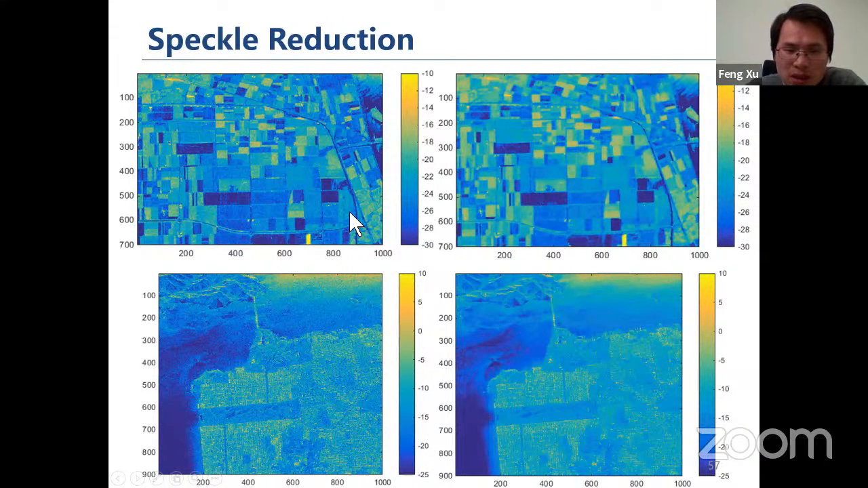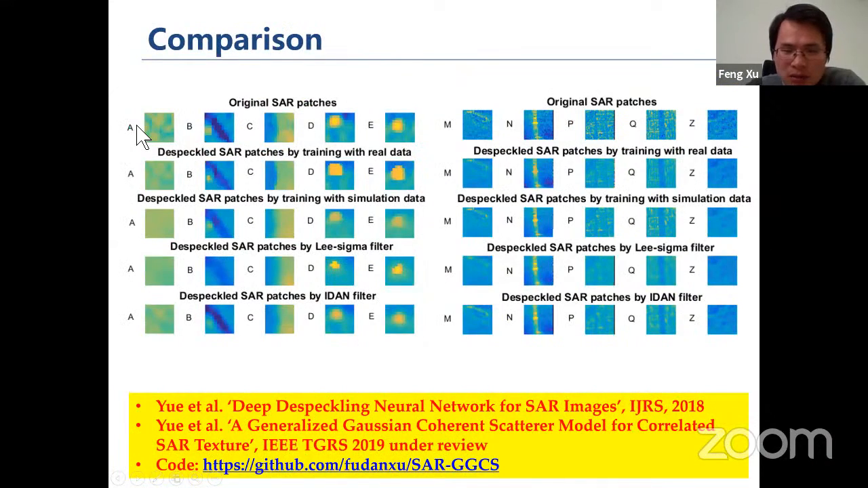This shows two cases, right? The left side is the original speckled SAR image, and the right side is the despeckled SAR image. We also compare the CNN-based despeckling with other conventional speckle filters, like Lee Sigma or Eden filter. We can see that this CNN-based filter works as well as conventional methods. And this is a paper about these two works.